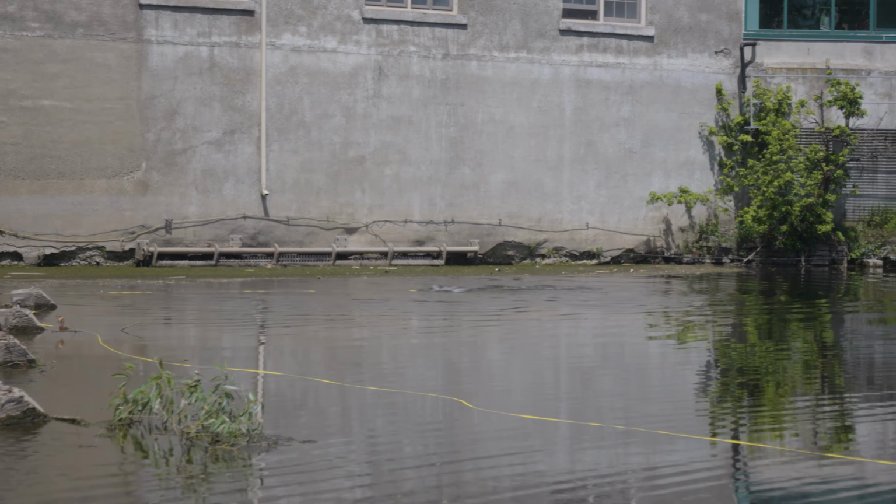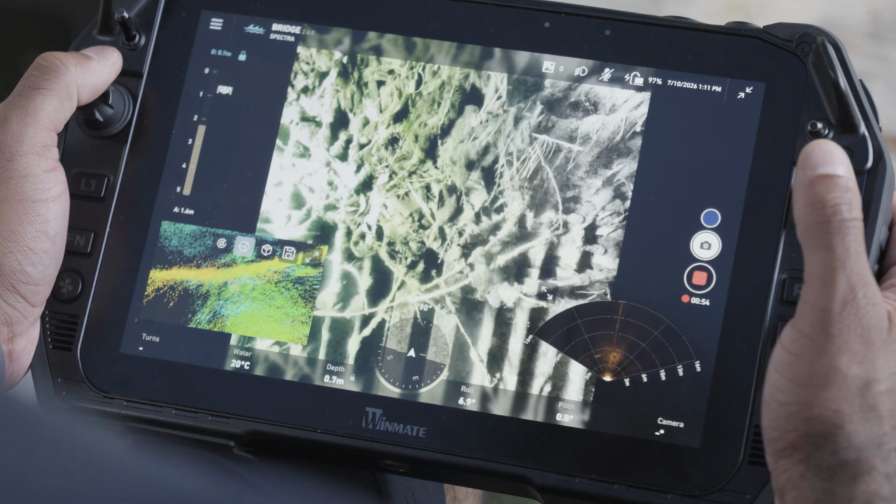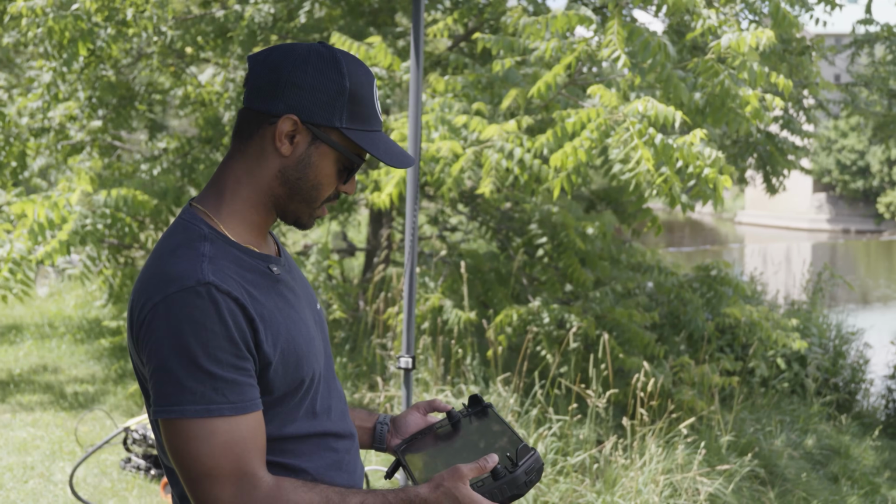Okay, so we're near the trash racks here. We're getting up close to the trash racks. We can see the grating. We should get up close about half a meter or so. You want to be careful of the suction into the trash racks, but the SPECTRA is holding well.